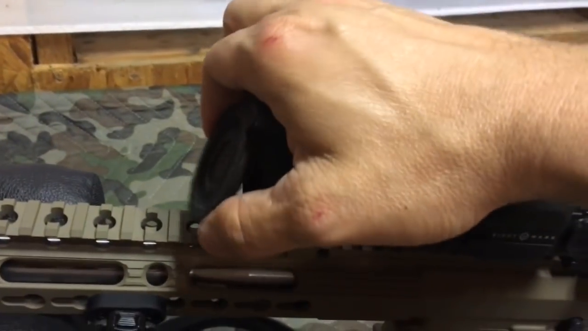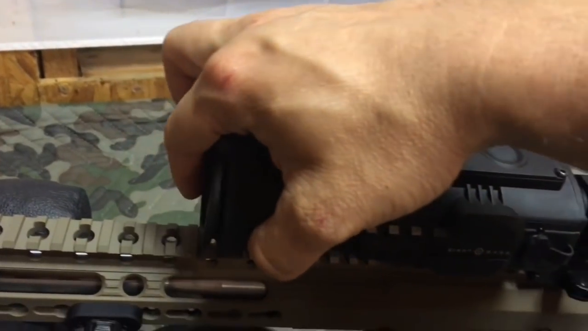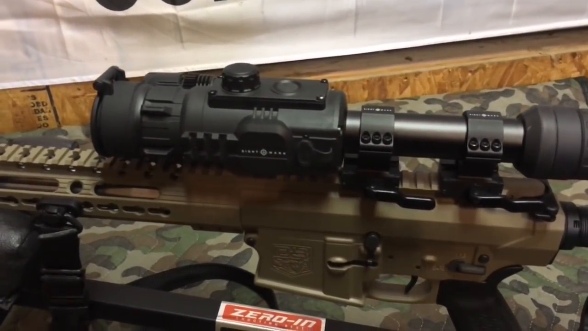You have the flip open cap that I've seen and had on different scopes, and I'm a big fan of that. I like the flip open cap and don't have to take care and keep track of. That's one less thing I've got to keep track of while I'm out in the field.